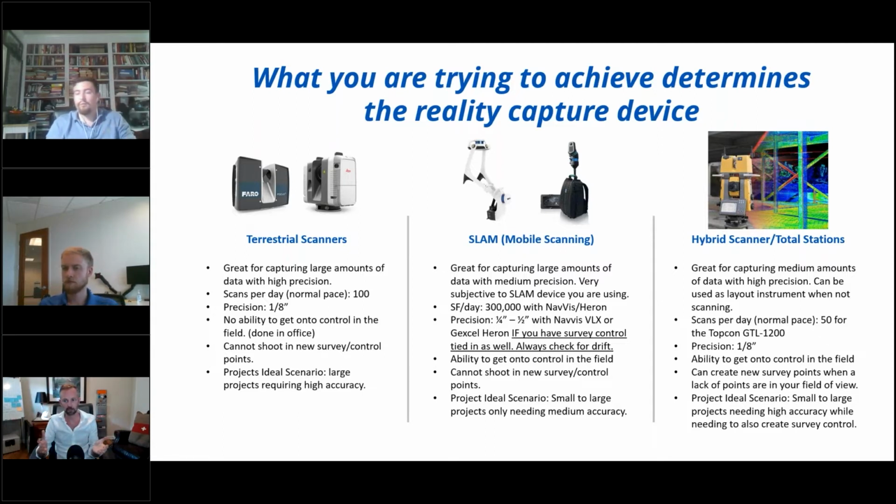Great for capturing medium amounts of data with high precision. Scans per day at a normal pace, it's about 50 for the GTL. Precision is an eighth of an inch. And you're getting onto control in the field. It's pretty common for doing verification on a daily basis, building the building as it's going up and shooting and saying, are things right? It's a great instrument, because you also know right then and there if the scan is right, and in cloud to cloud, it will tell you if there's a bust in your registration or a bust in the survey control.